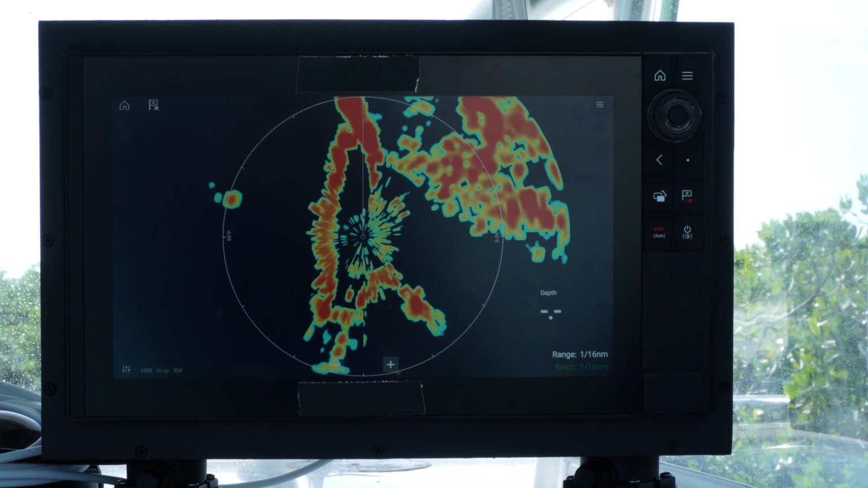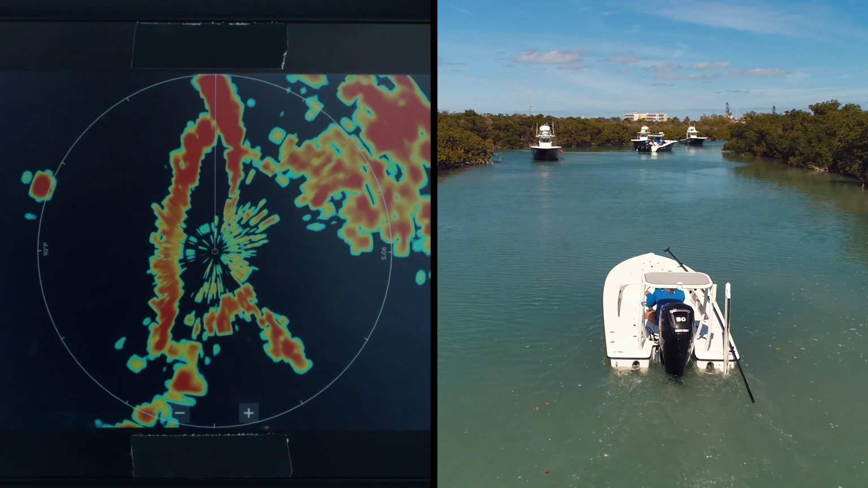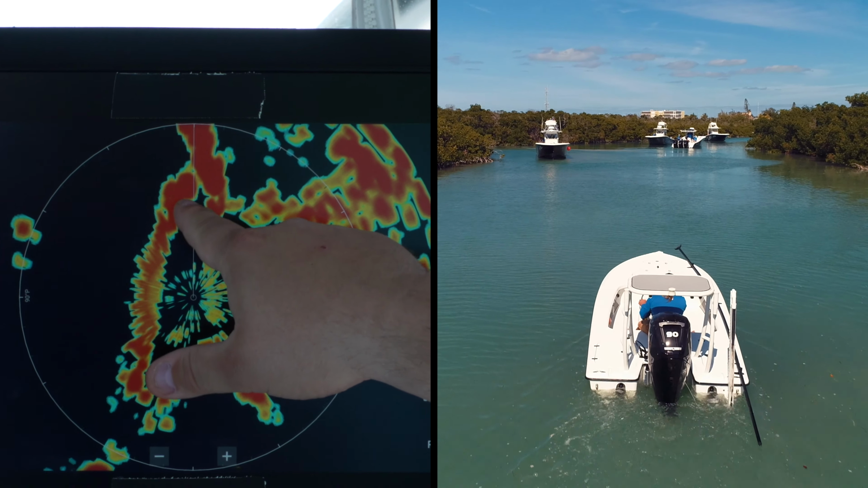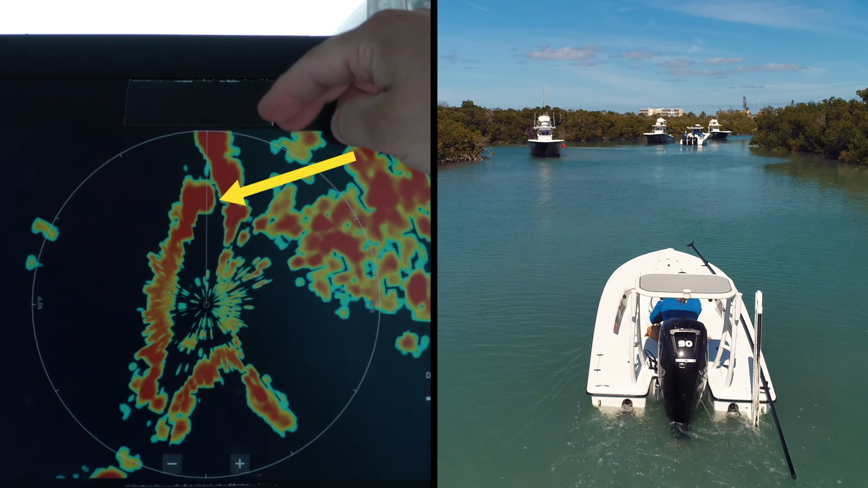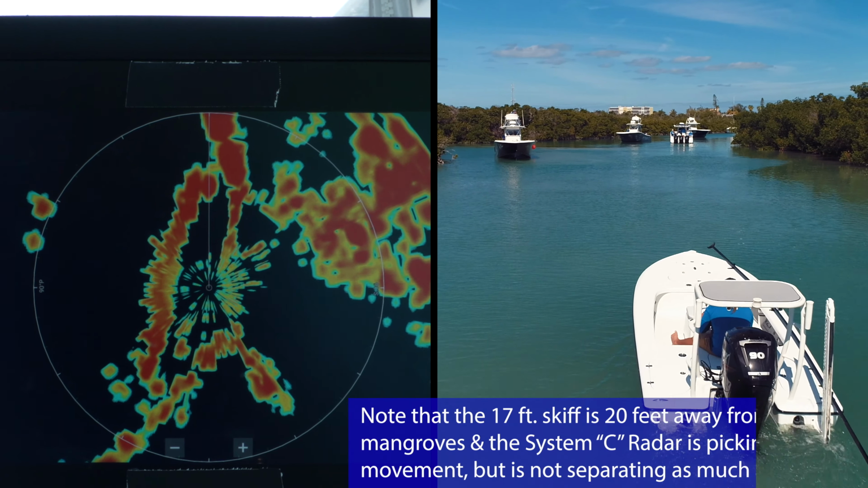Right here for a second. He gets blended back into the left side of the mangroves now. And now he's coming right at us. So we can see him, he's blended in on this left side of the mangroves, but we can see that there's an object moving in front of us.